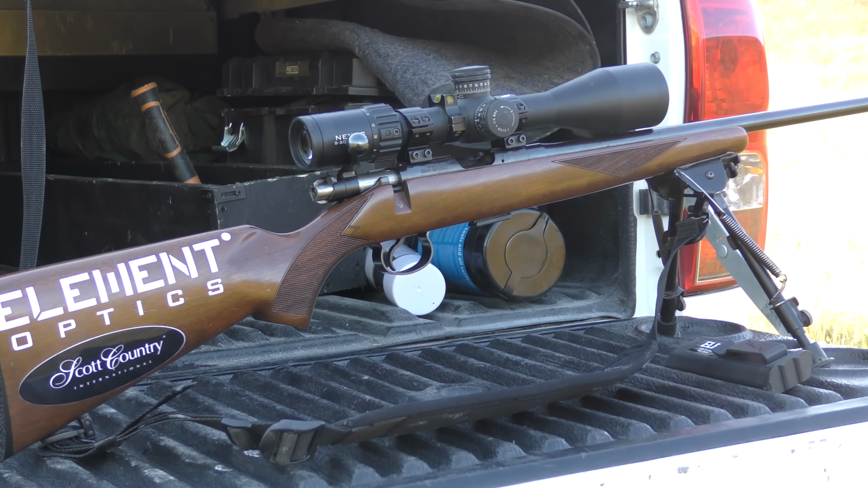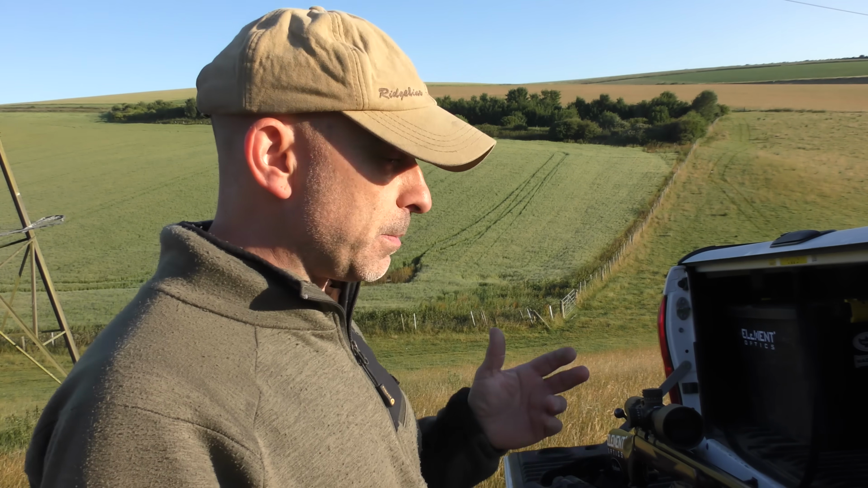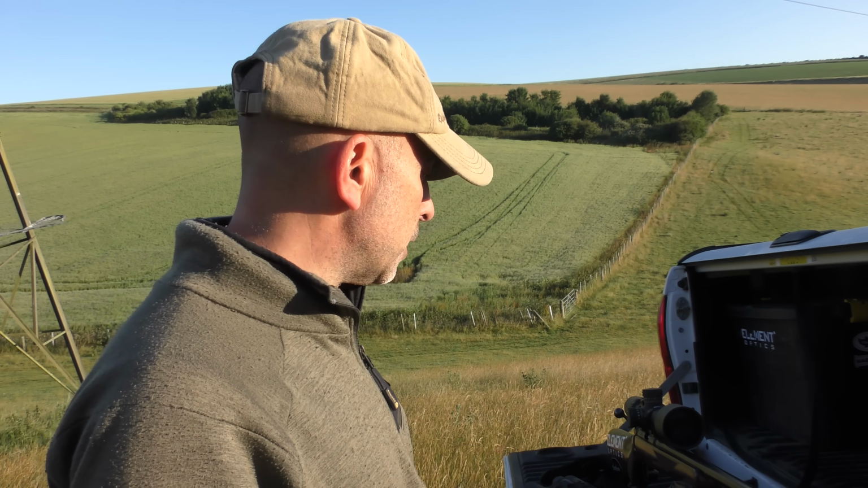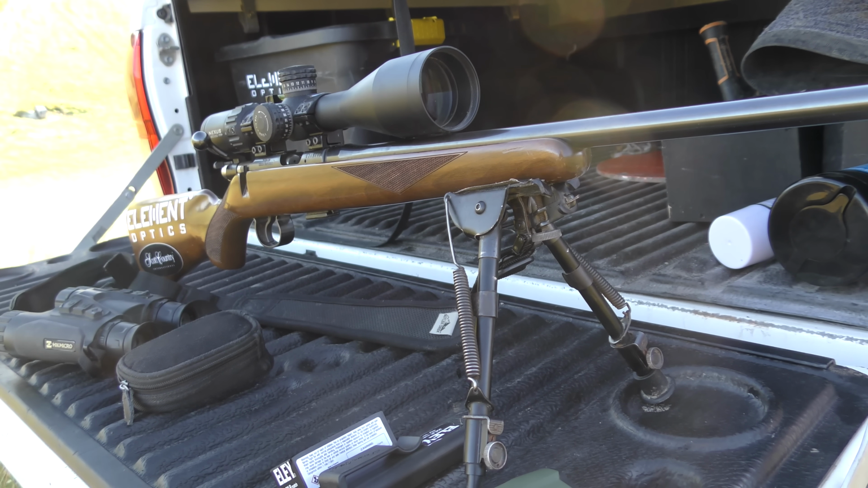I've got with me a new little rifle I've just bought. This is a little CZ 22LR. The reason I bought this gun is because I do training days, and being left-handed, all my rifles are left-handed, so I wanted something that clients could come and use just for a bit of practice. So I bought a cheap 22LR right-handed rifle. This rifle cost me about 130 quid.